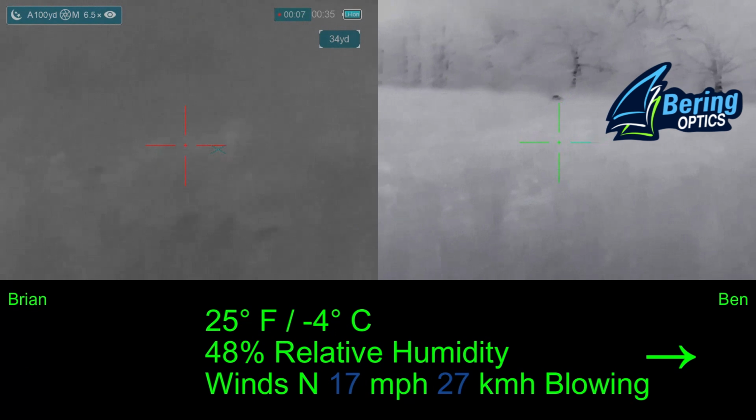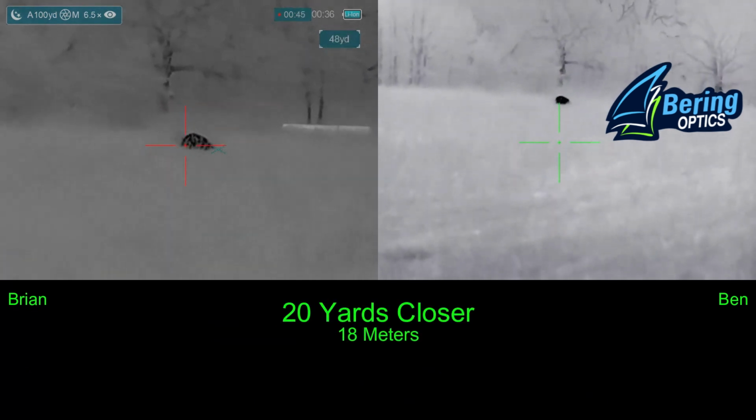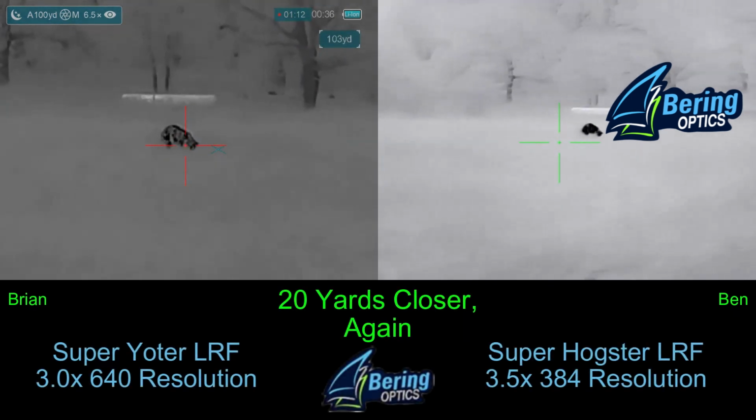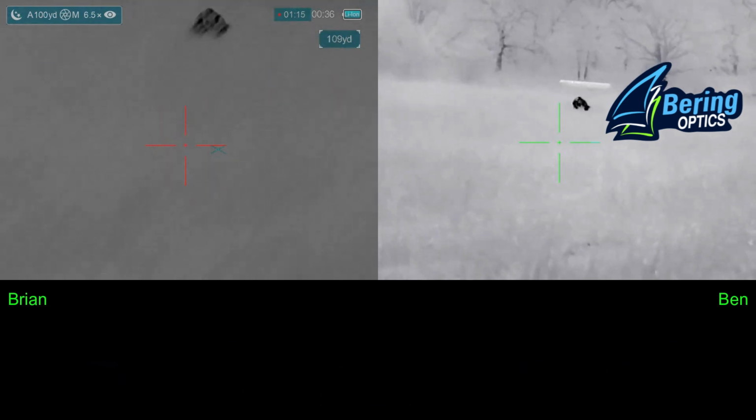The winds are supposed to be 17 miles an hour, but where we were was actually kind of calm. At this point, we're leaving the property. On the way out, Ben spied what he thought might be a hog in the distance, we get out. And I believe that's a pig.